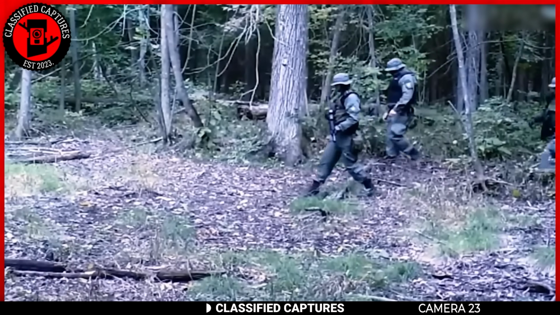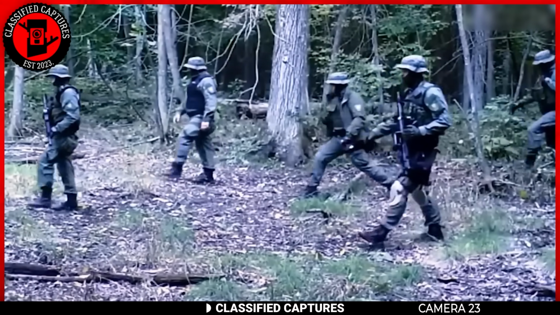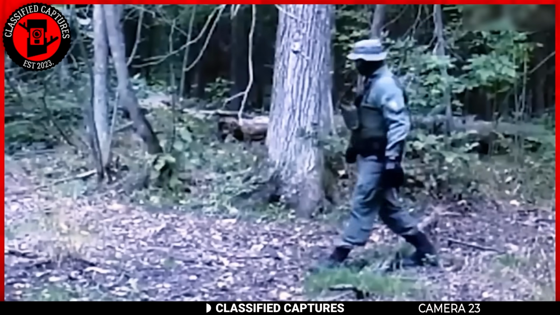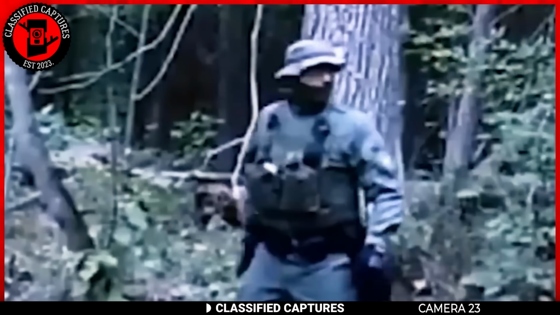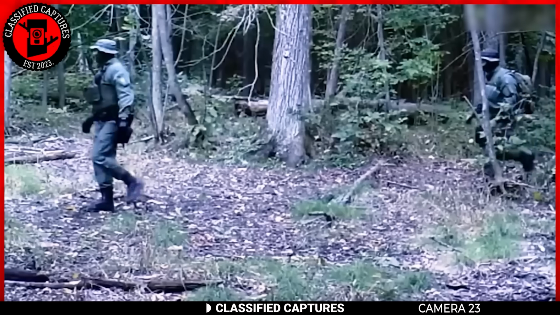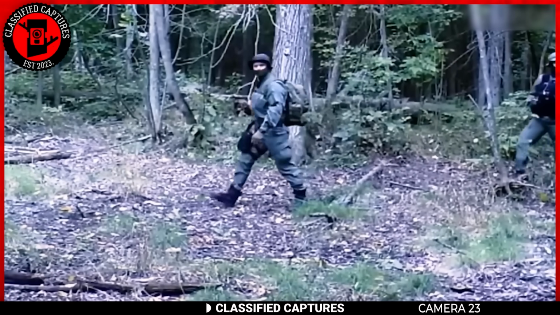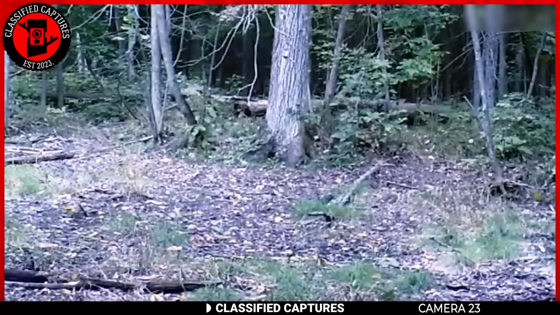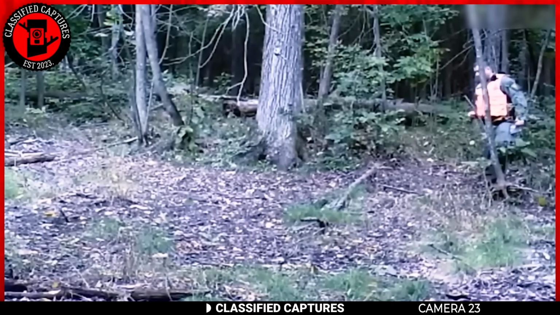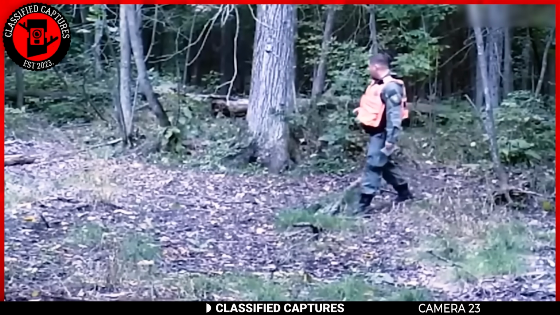Soldiers. The camera actually recorded soldiers equipped with weapons moving cautiously through the wooded terrain. The soldiers' alert and vigilant demeanor suggests they may be on high alert, possibly anticipating a threat or danger. The peculiar nature of the footage leaves viewers speculating about the reasons behind the military presence in such an unexpected location. What could prompt the deployment of soldiers in a seemingly peaceful wooded area? Training, alien capture, Bigfoot, or am I simply losing it?